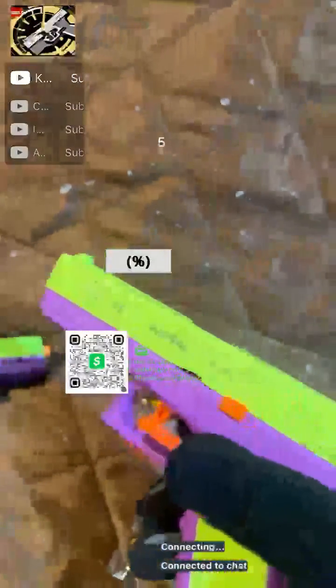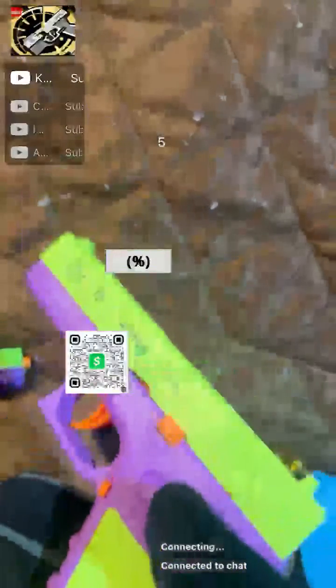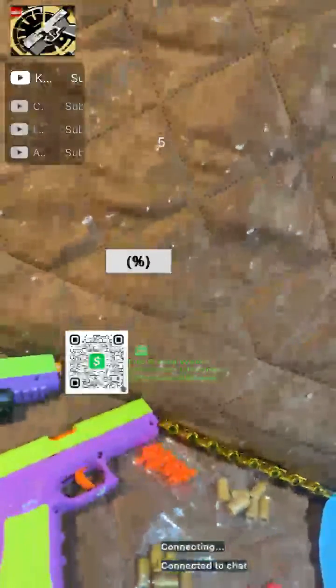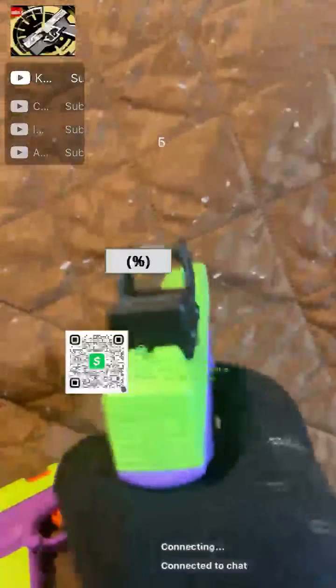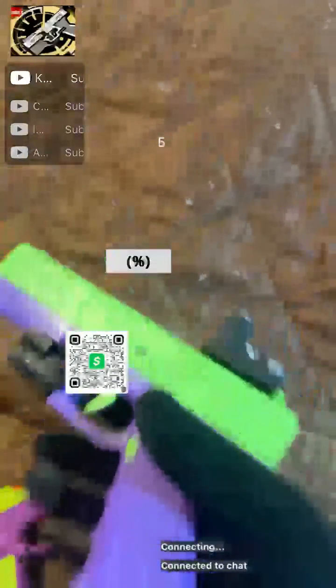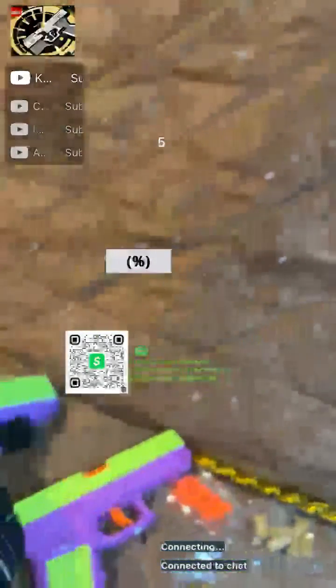Not that many of these were actually imported into the country, so this most likely isn't a real Glock if somebody painted it or whatever. I use this one just for training or whatever, because this is closer to a Stoeger, this would be like a custom Glock.